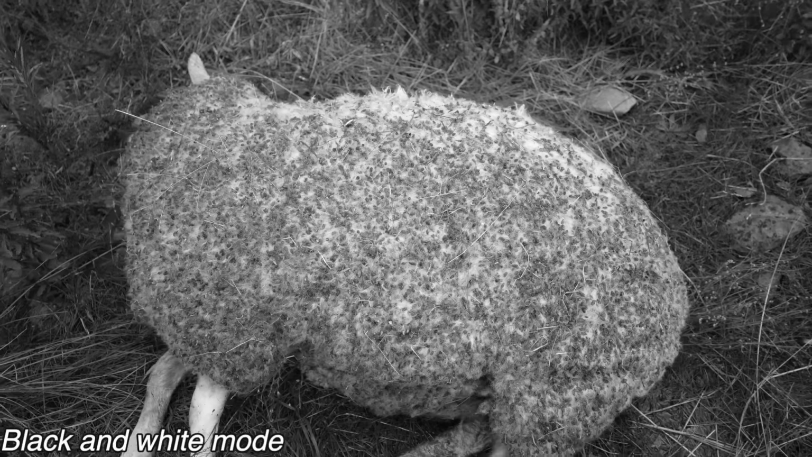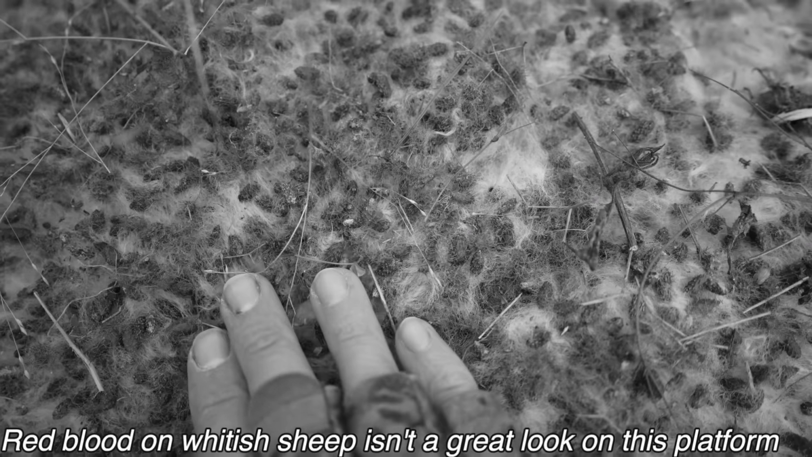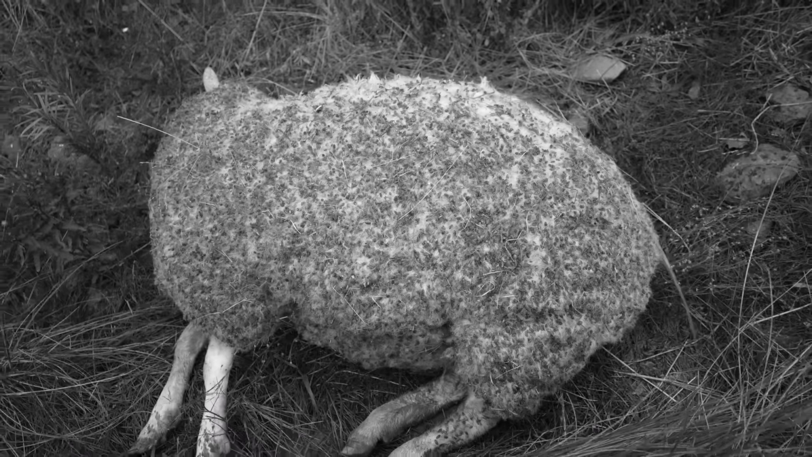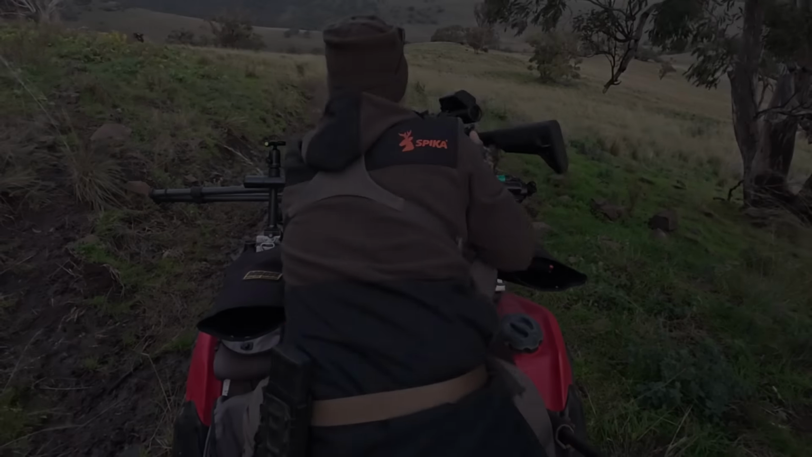I've been asked by the property owner if I see these 5 basically feral sheep, can I shoot them? As you can see in their coat there, completely full of burrs. These things have been up here for a number of years. Unable to be mustered. There's no sheep left on the property.